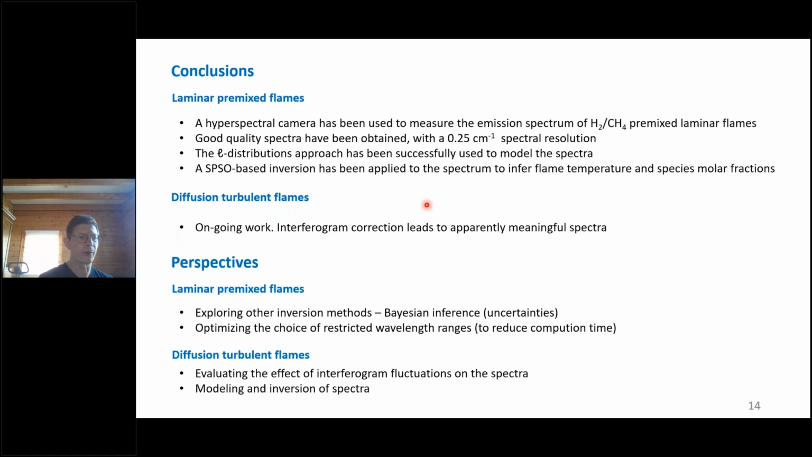Regarding the diffusion turbulent flame, this is ongoing work. And what is maybe encouraging is that the correction of the interferogram leads to spectra that are meaningful. That is, the result makes sense, but it needs an exploration of what we can do with these spectra to obtain some quantitative information.